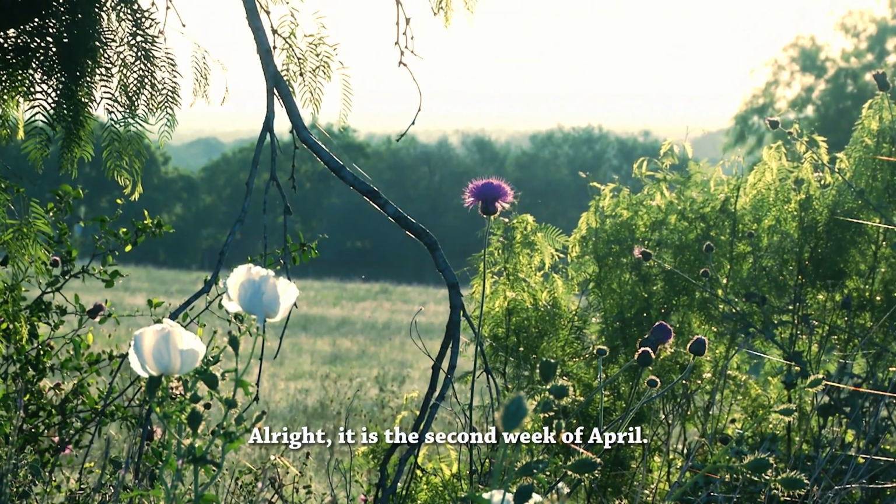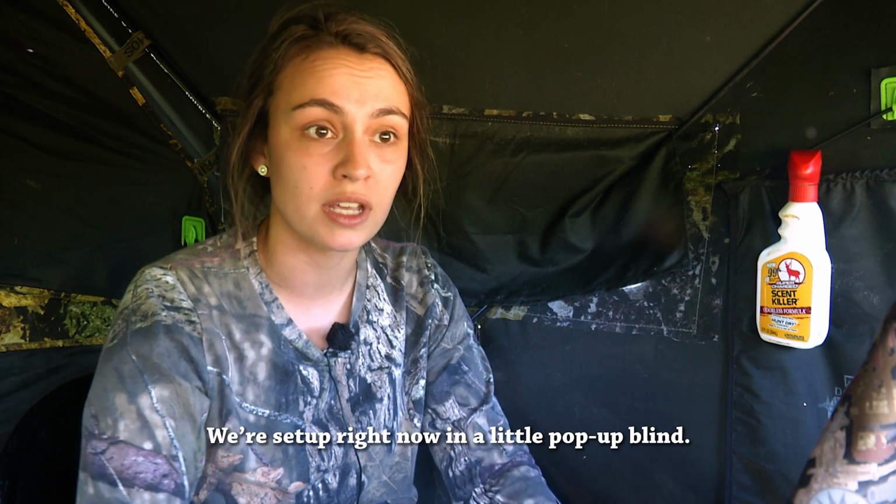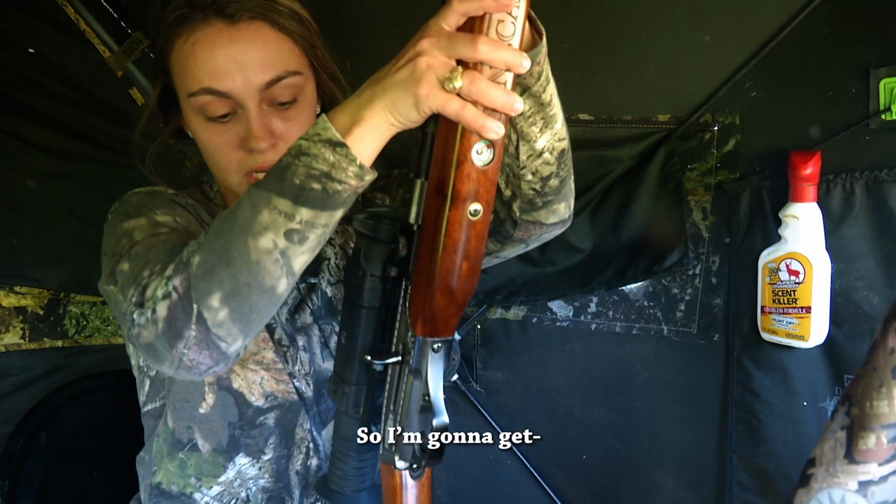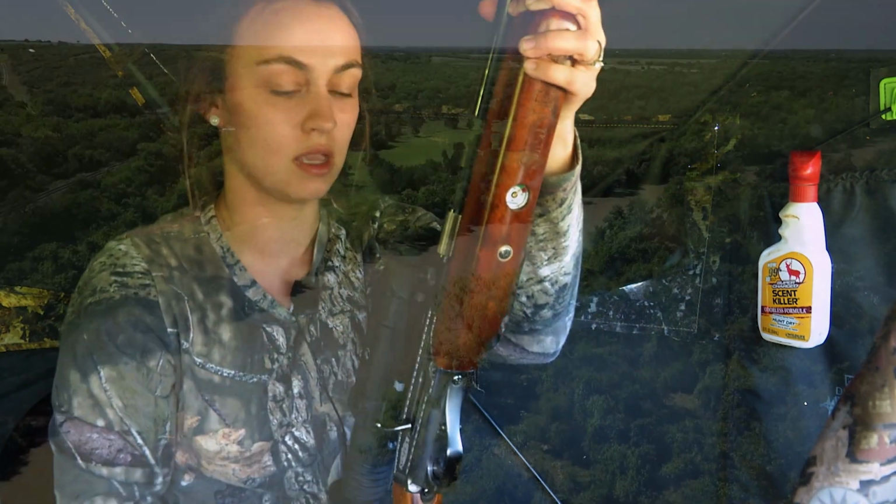All right, it is the second week of April and it is hot, like 90 degrees hot. We're set up right now in a little pop-up blind over some corn, hoping that some pigs are gonna come in. So I'm gonna get loaded up and wait.